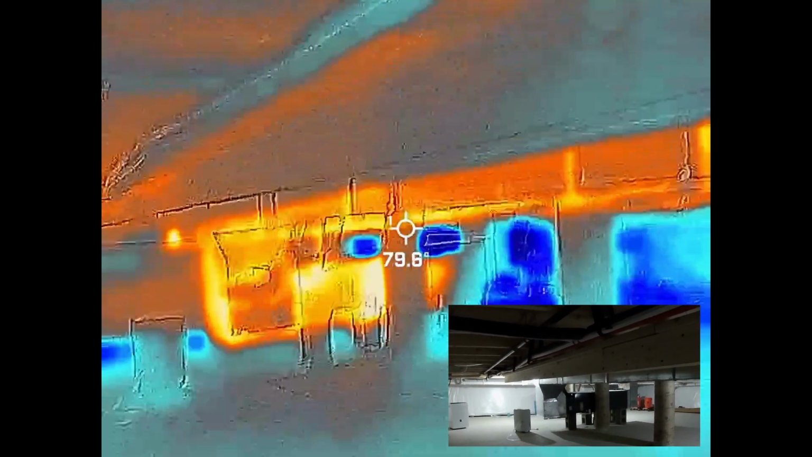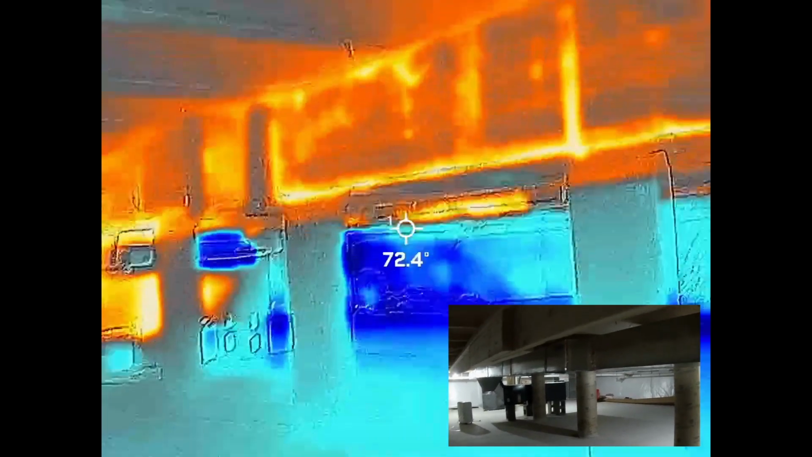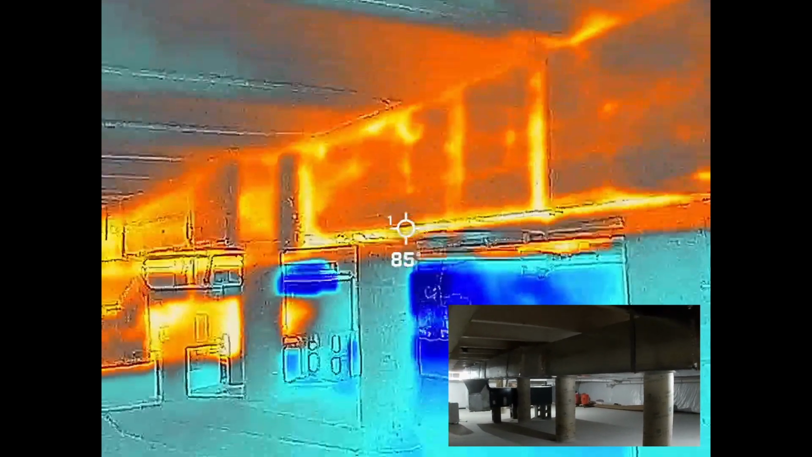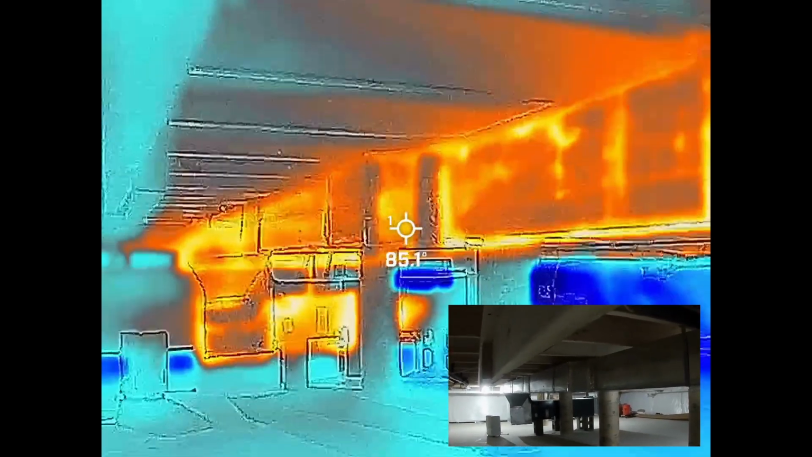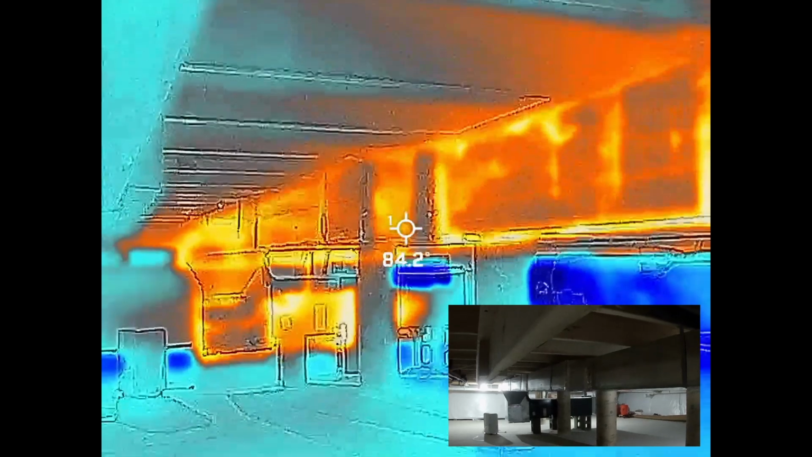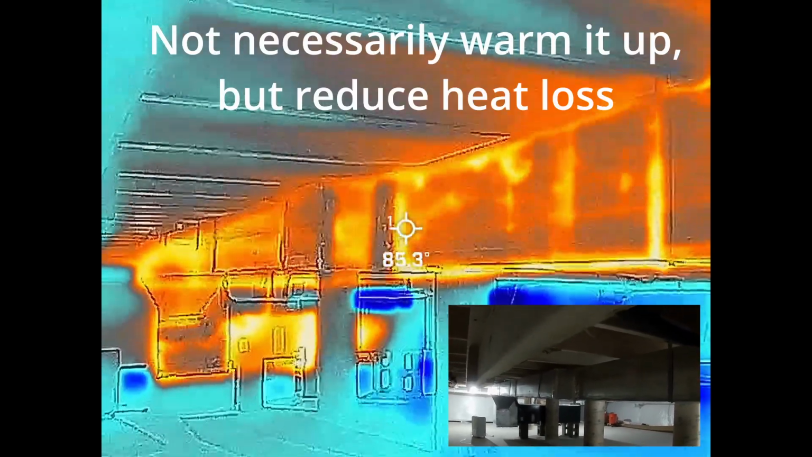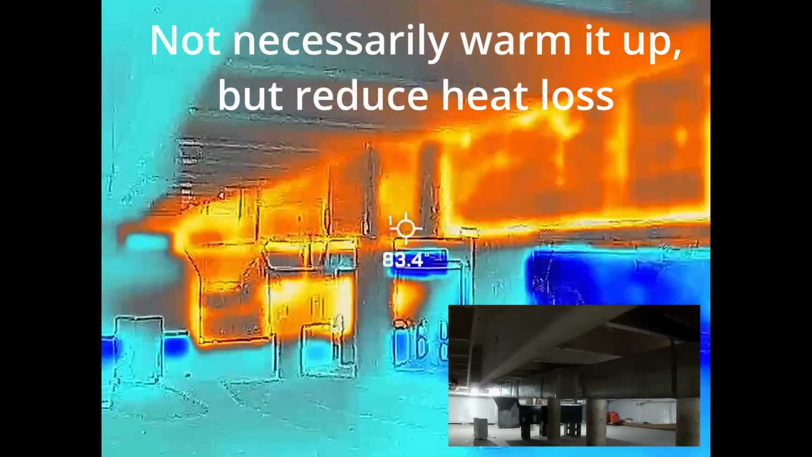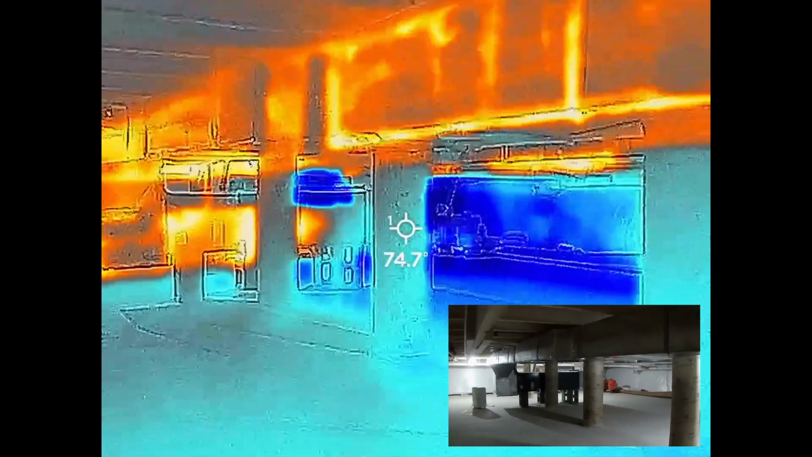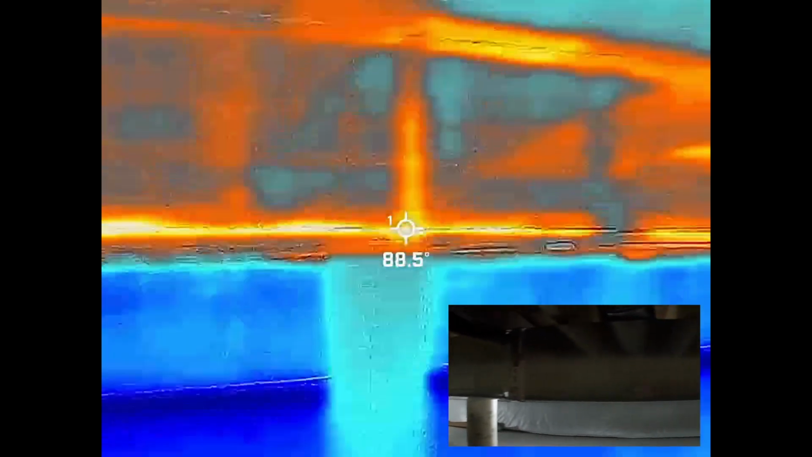All right, and there's the supply side of the furnace. And I think what I'm gonna do is get some wrap for this side of the trunk line, for the supply side, and see if we can warm that up some. You can see that this is 85 degrees where the walls around it are 75 degrees, so we're losing quite a bit.